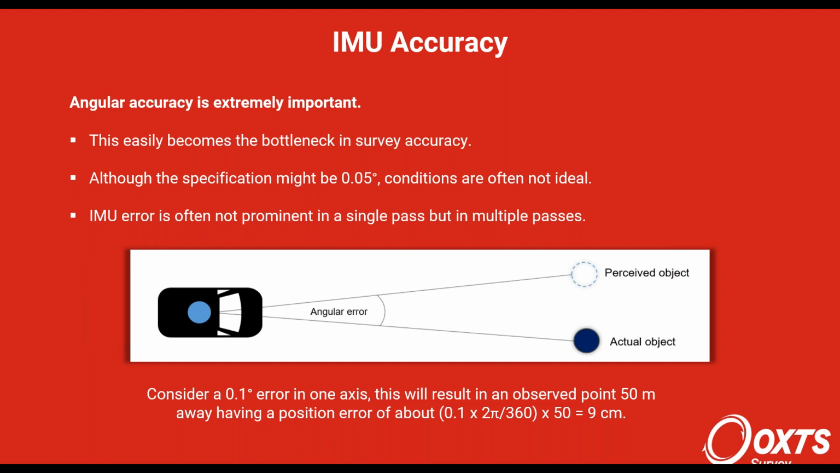But if you see this very simple diagram here, essentially what you're doing is you're trying to survey objects, and in every measurement of those objects, you're going to have some kind of error. And largely this is going to come from the IMU accuracy, because you're observing things over some distance. So I've got a quick approximation here.